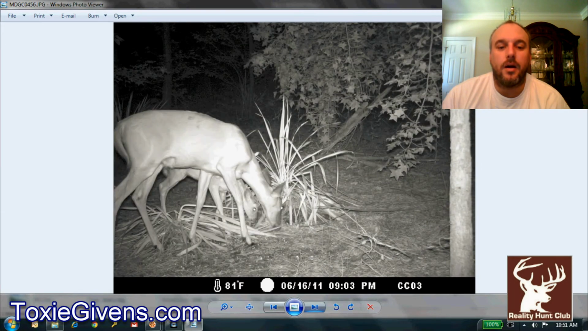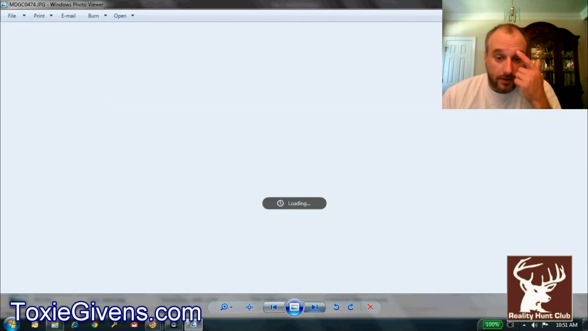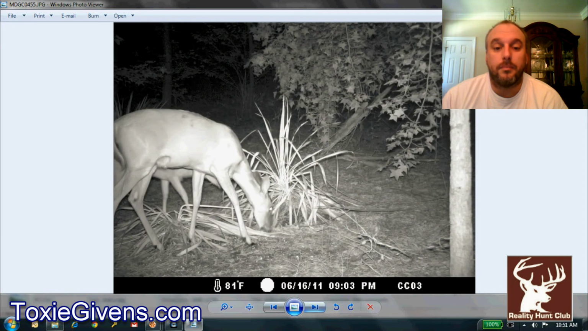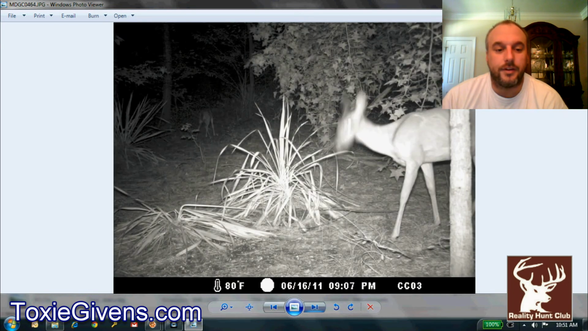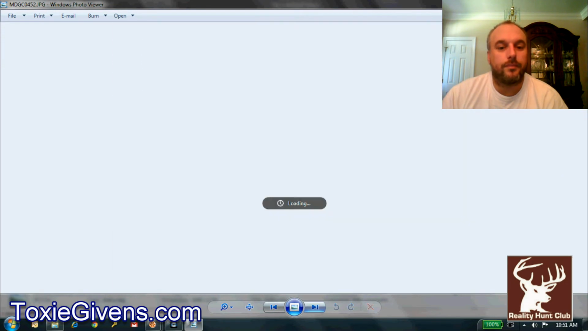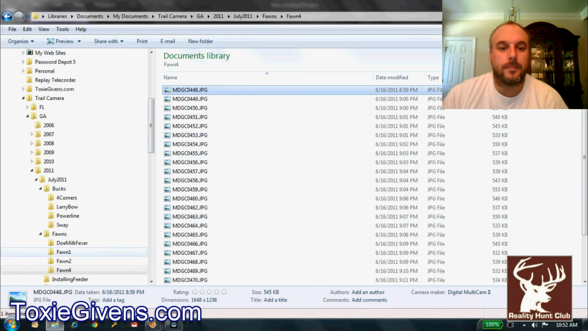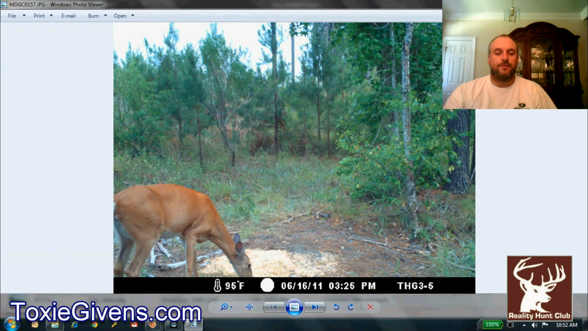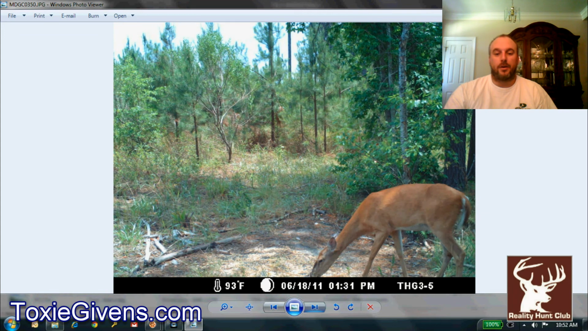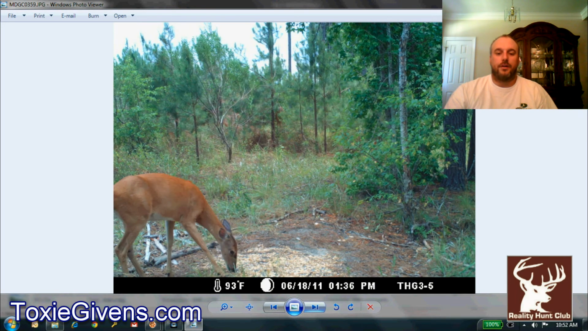I'd say about half the mothers with the fawns are twins, and the other half are singles. I think half of the singles are probably yearlings, and probably coyotes or some kind of predators got the other half. But looking at these photos, we got about 9 to 11 unique fawns. So photos only count probably less than 25% of actual deer activity. So I think we had a pretty good fawn crop in here.